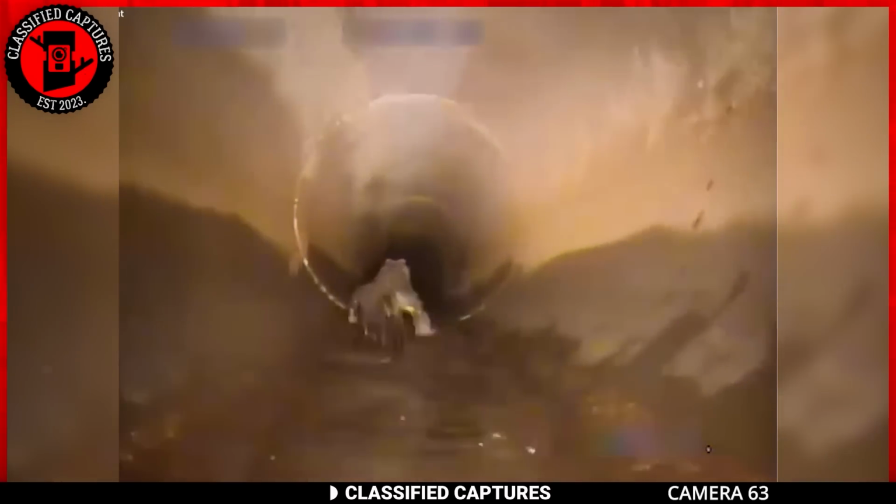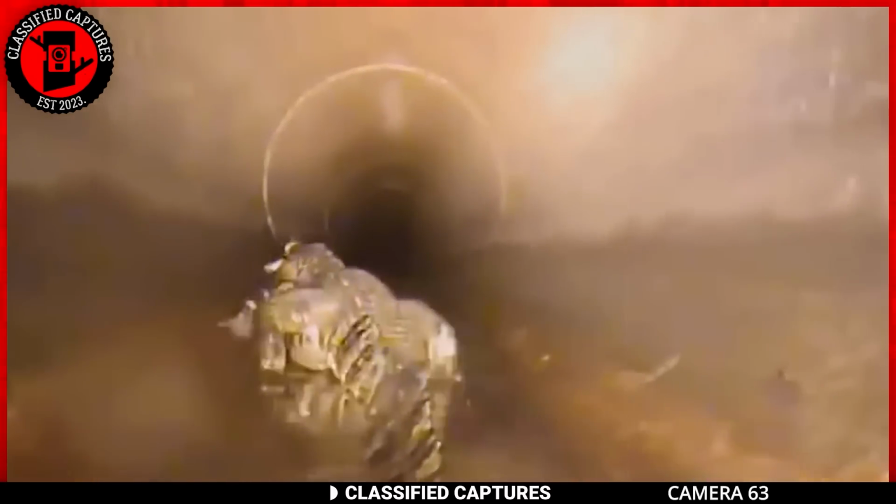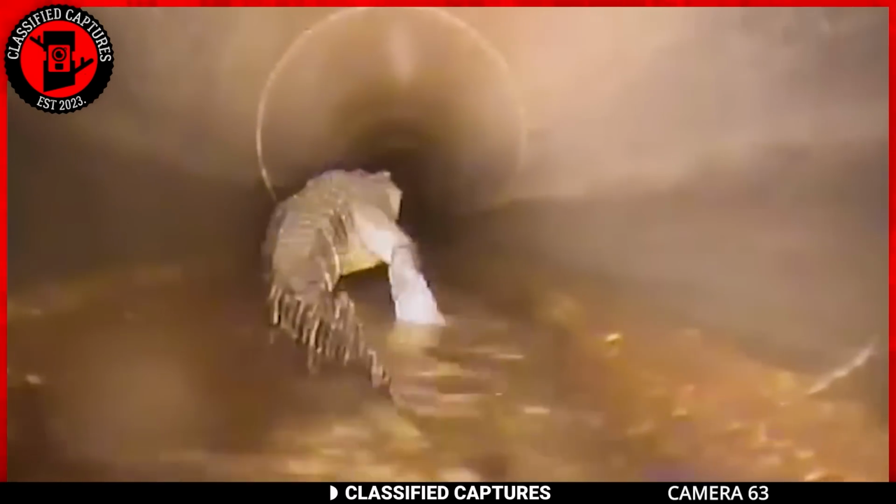At first glance, you might think this gator took a wrong turn at the swamp, but considering its size, it likely got swept into the sewers during some wild water escapade.